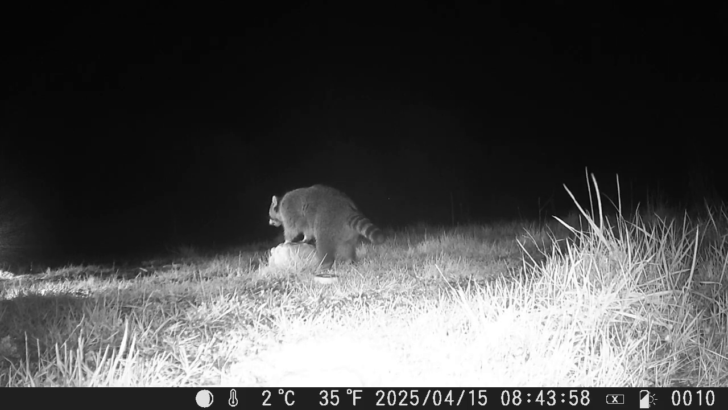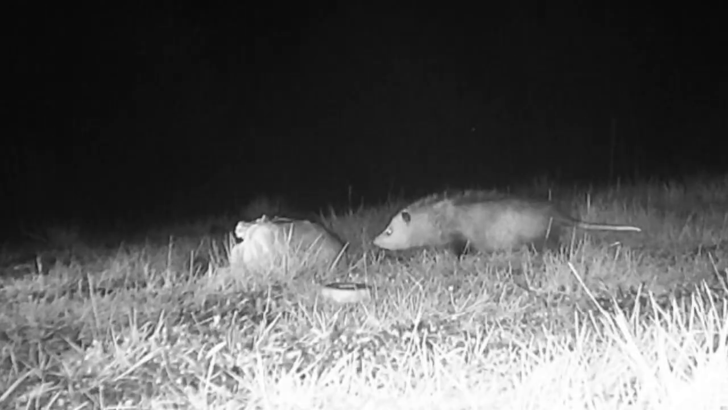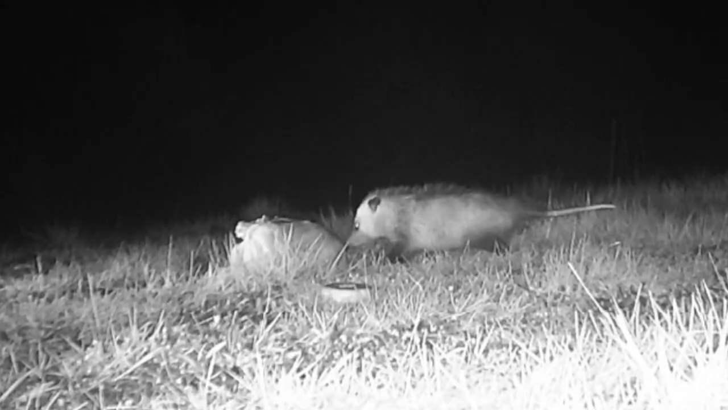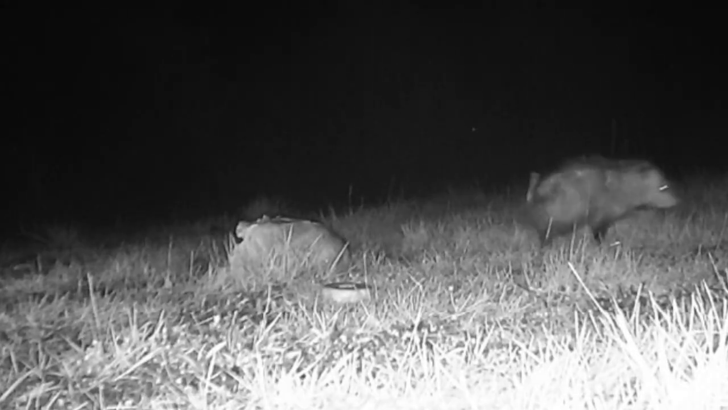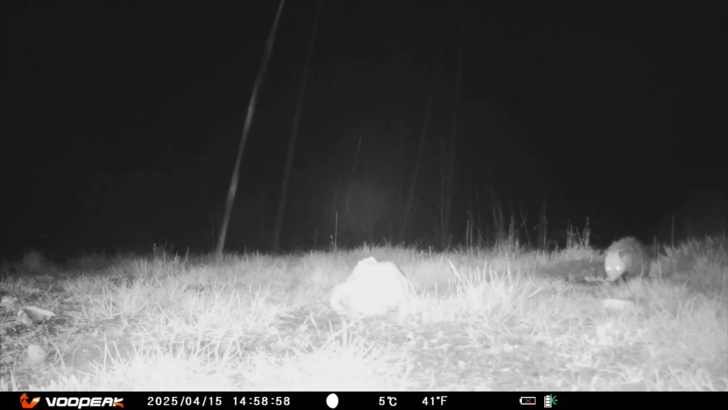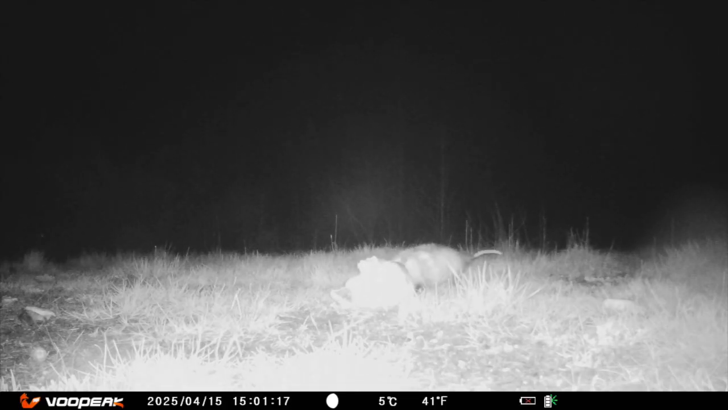Is it a different raccoon or the same one? Turkey, then corn and dog food? Next, a possum sneaks up to the turkey, takes a bite, freaks out, and runs off. But it circles back, paces around a bit, and then finally starts to eat. I just love the sounds of nature in the spring. The possum is really enjoying that turkey.